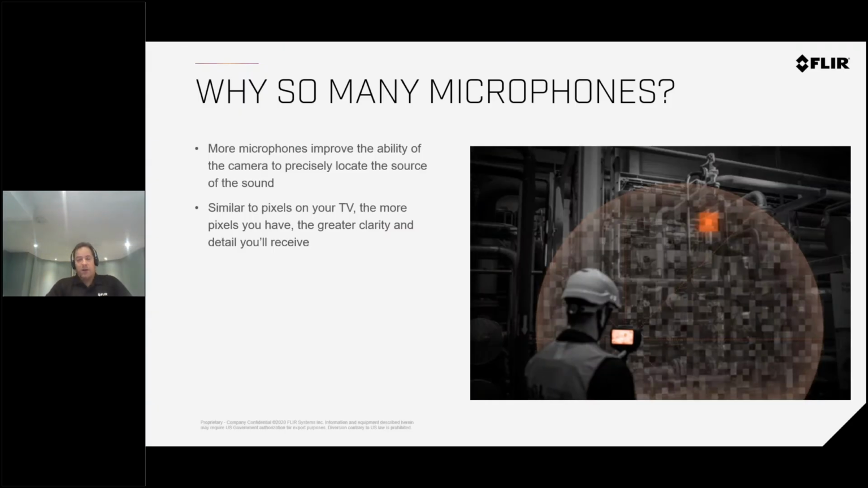Just like in our thermal imaging cameras, where the more pixels you have, the better the accuracy and resolution, or the better ability to detect small targets, we did the same thing with the Si124. We have 124 microphones to allow you to properly triangulate the source of the problem. Our camera is able to see leaks up to 100 meters away. That's pretty impressive.